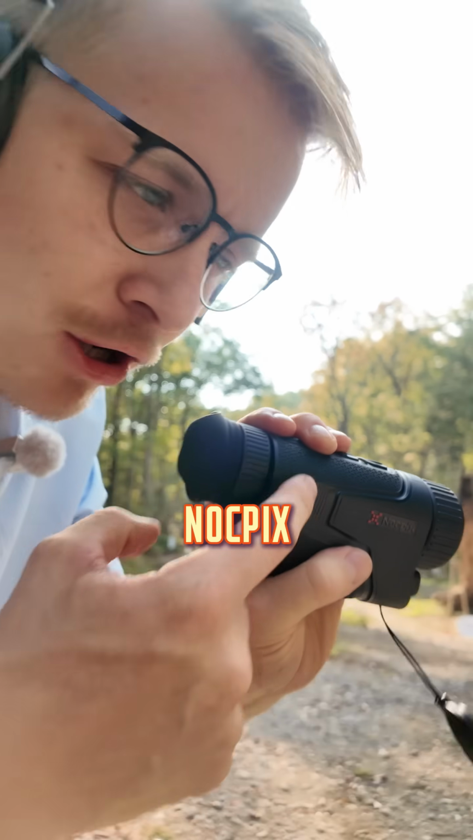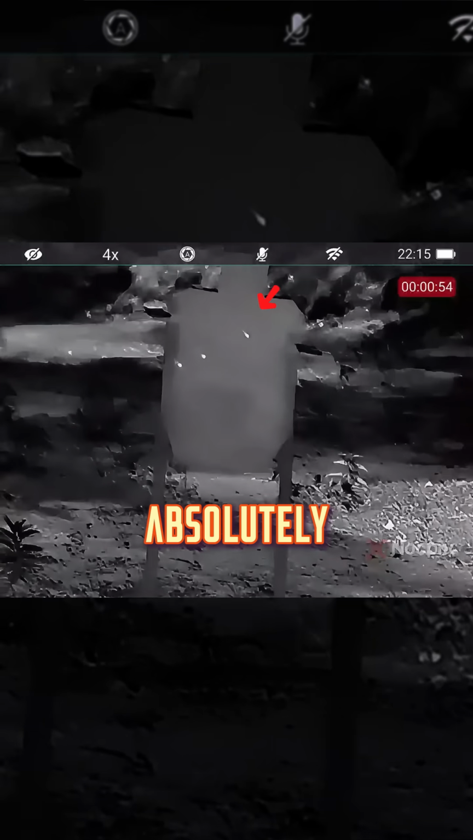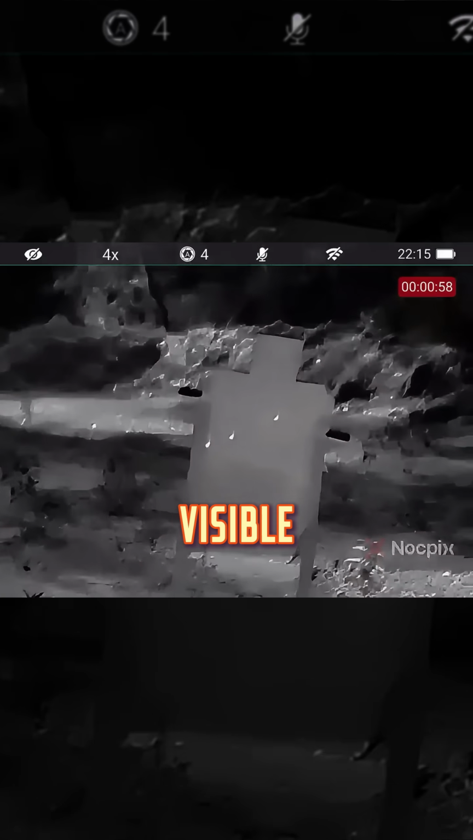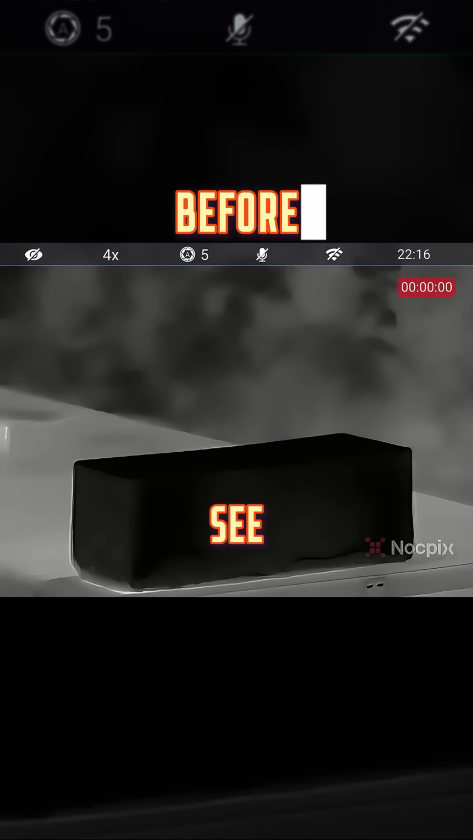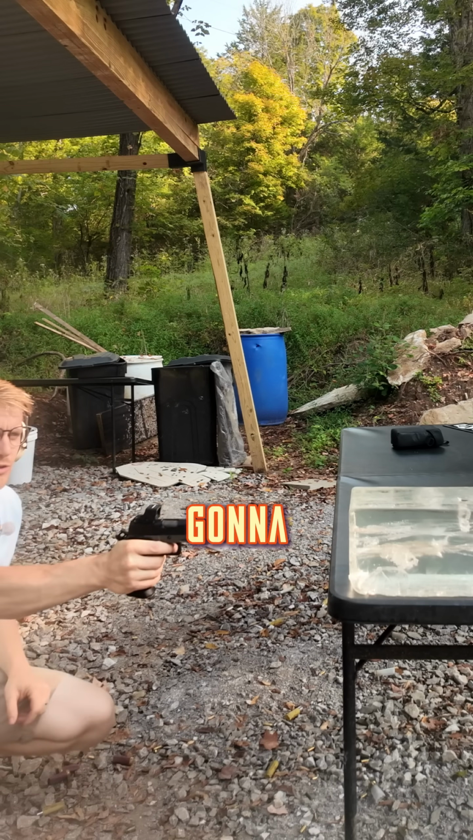Now, if we use the Knockpix to look at the target, you can see we hit 2 on the left and 1 dead center. Absolutely, there's some crazy color changing that's very visible. And what about our ballistics gelatin? Here you can see our heat signature before. This thing is pretty cold. And now we're gonna shoot it.